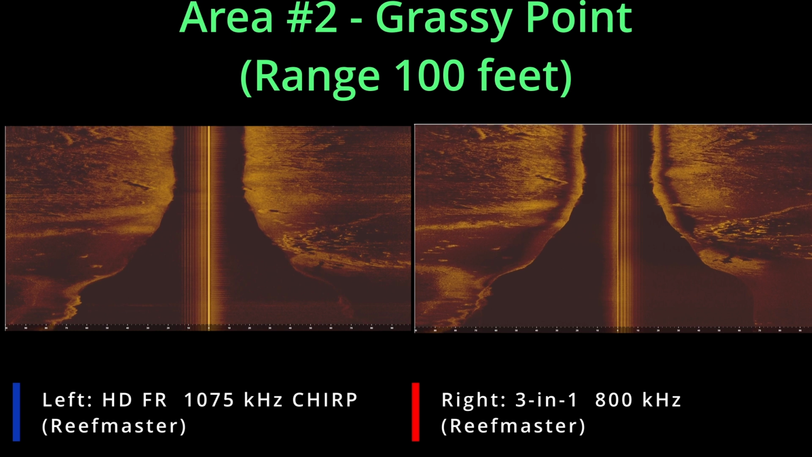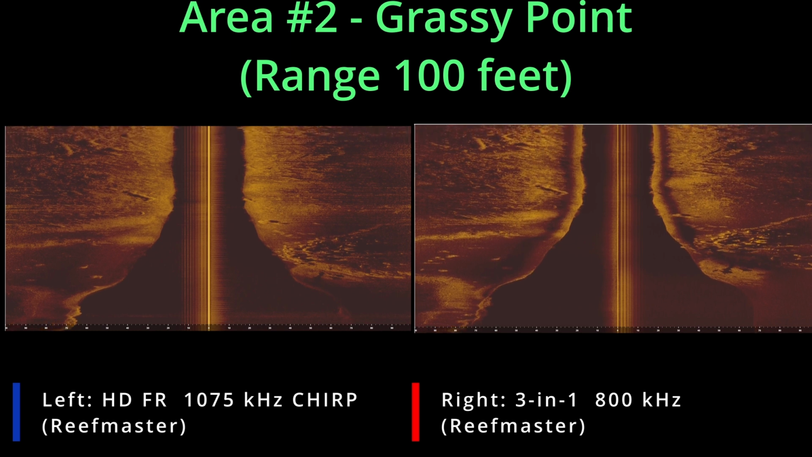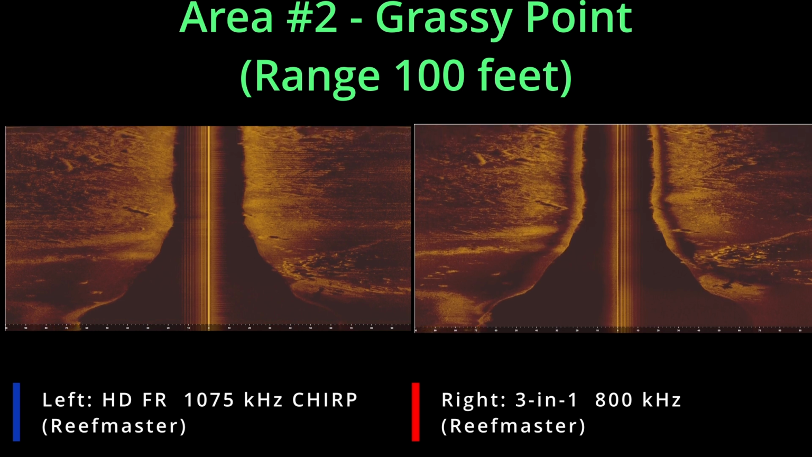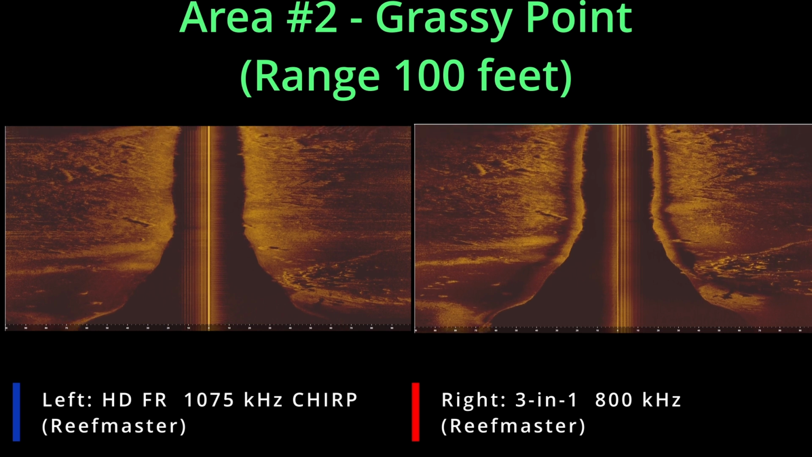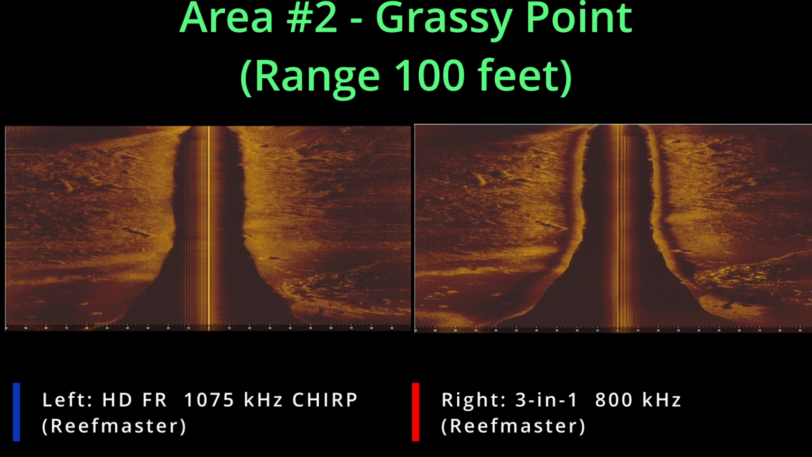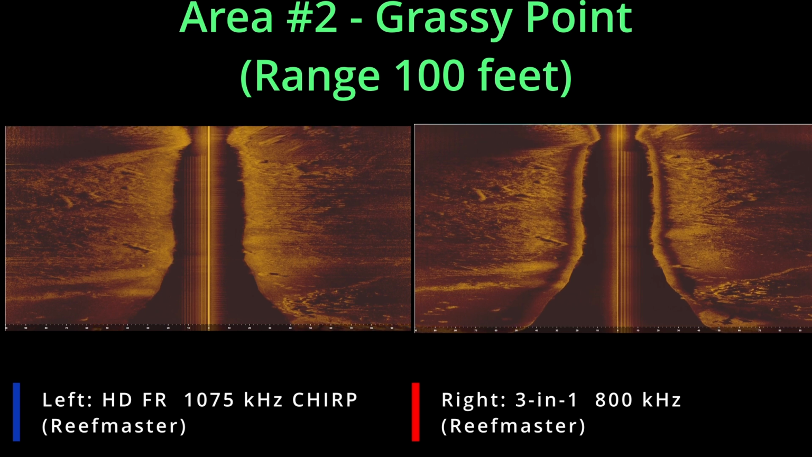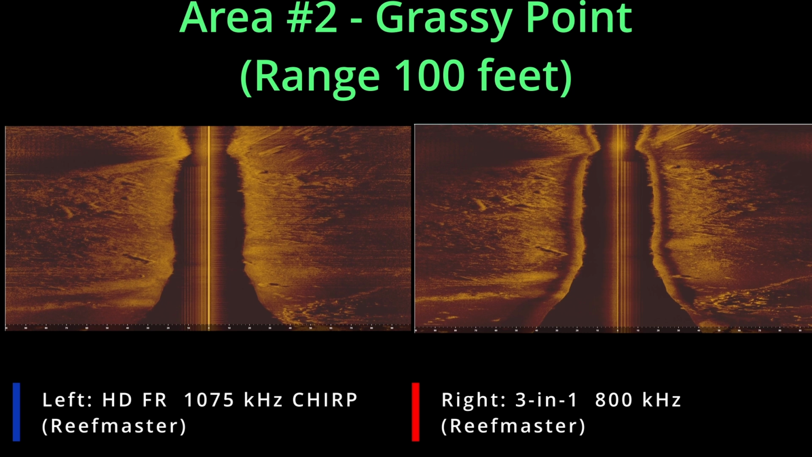It was actually pretty close to November at that point, but there you can see the grass starting to pop up pretty good. One thing you might want to notice is that in the 800 kilohertz frequency, which is the old 3-in-1 transducer, you notice there's a heavy whitish light band on both sides, whereas in the new HD transducer I don't get that, and I got that same thing on the 3-in-1 when I had it on the starboard side,